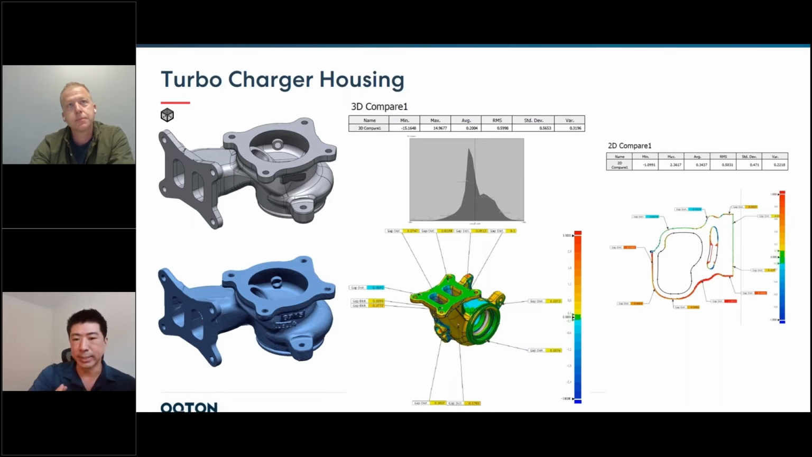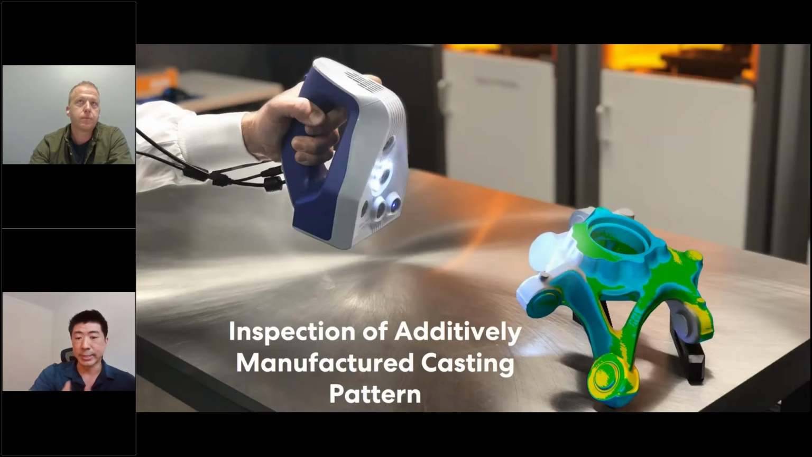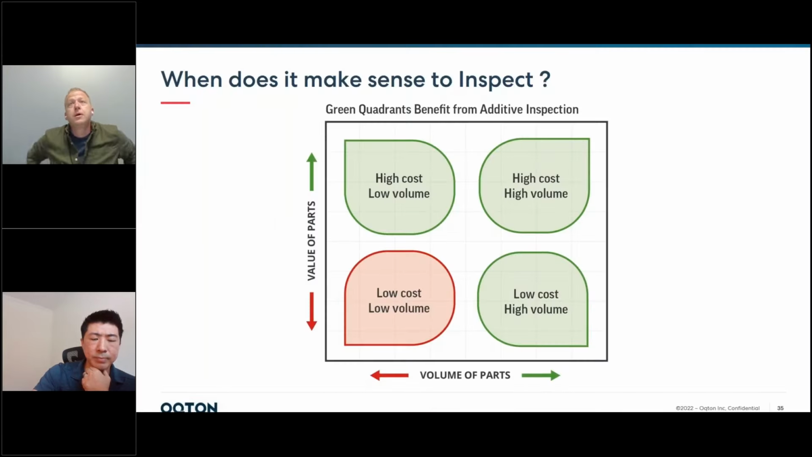So I'd also ask the question, same for the inspection side: when does it make sense to inspect at all? And when does it make sense to use a scanner versus just sticking with your traditional tools? Yeah, good point. And the last thing we have here is an example of something very real. It's a traditionally die cast or sand casting part for an automotive application that we transitioned to additive manufacturing just because the volume was low and they didn't want to make tools. So let's enter into the subject of when does it actually make sense to inspect.